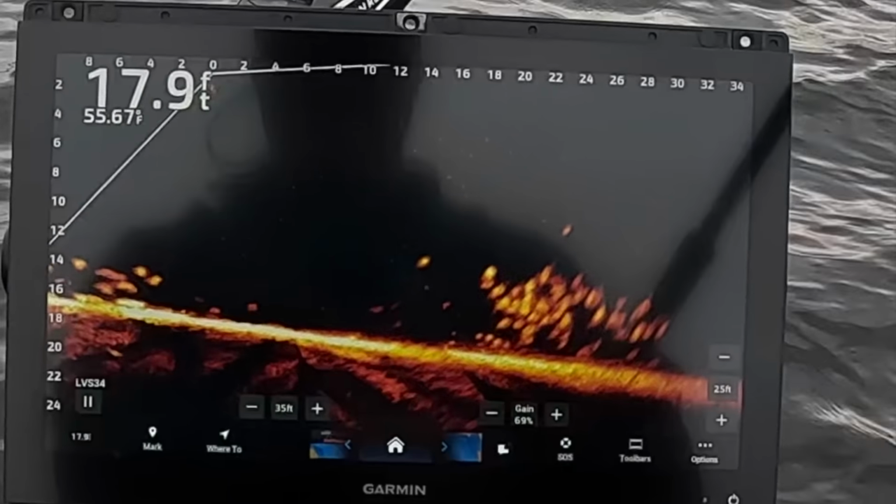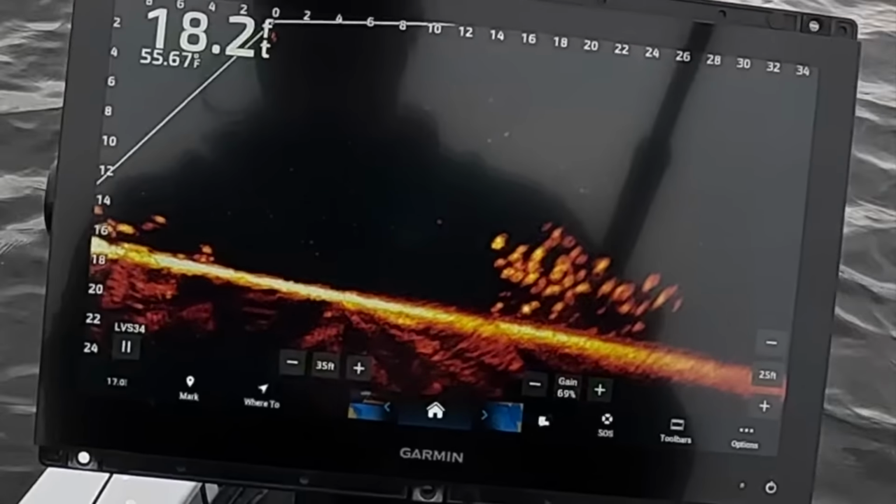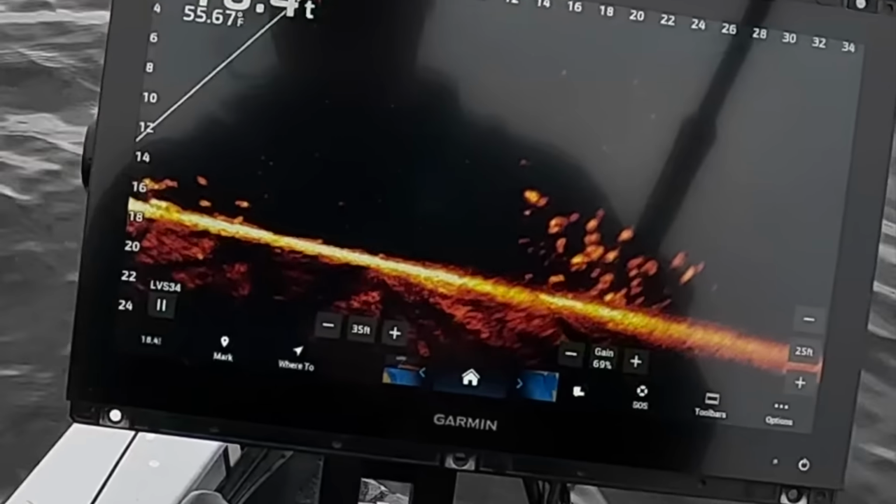Now these fish have slowed up a bit, so I've gone to a 1/16 ounce, changing my baits, changing the profile, subtler movements. We're gonna see if that pays off here.